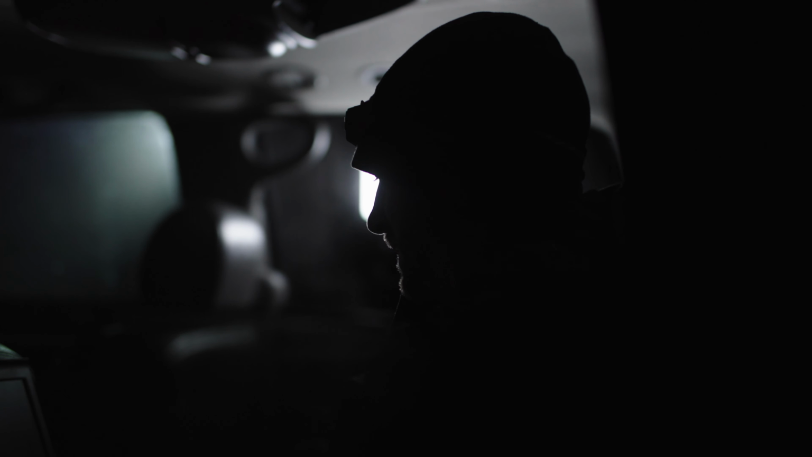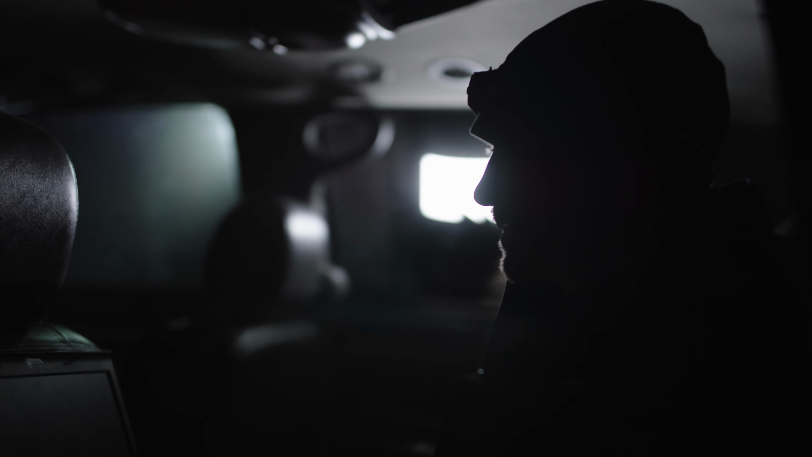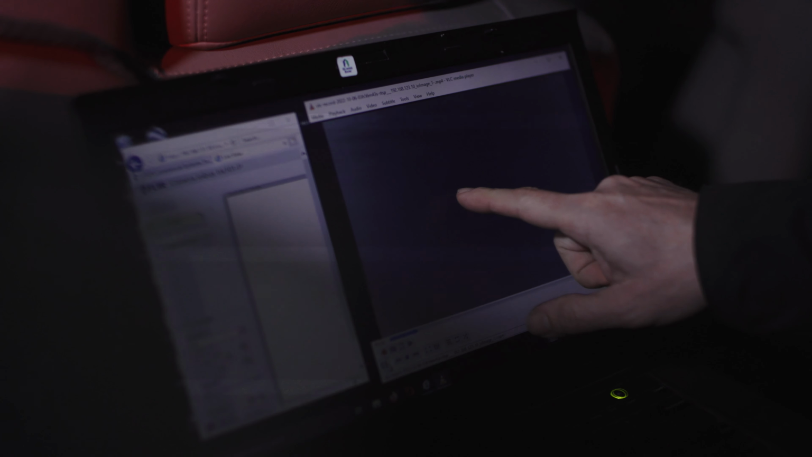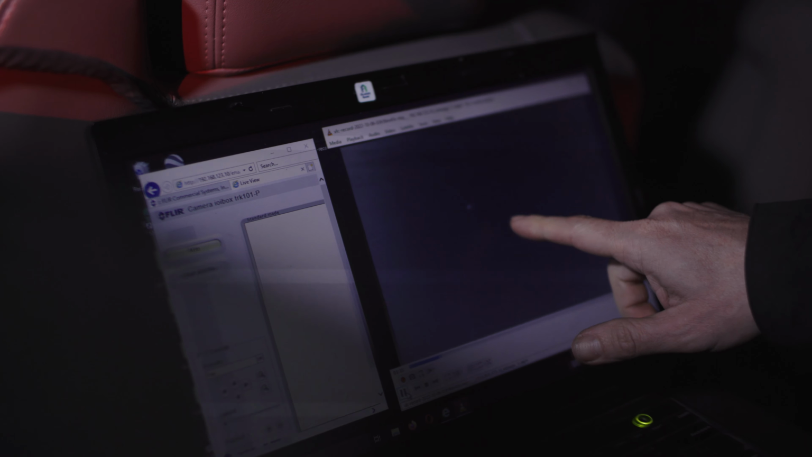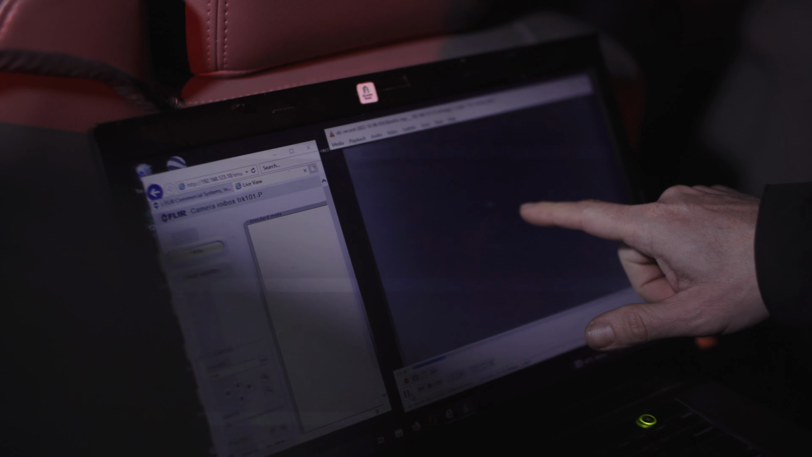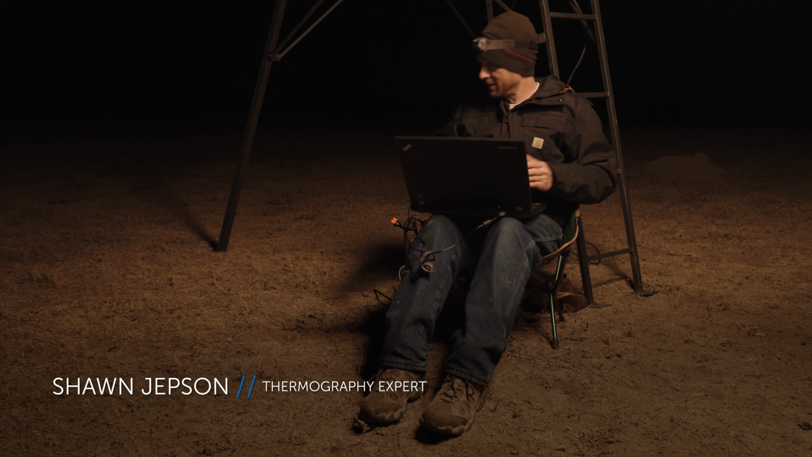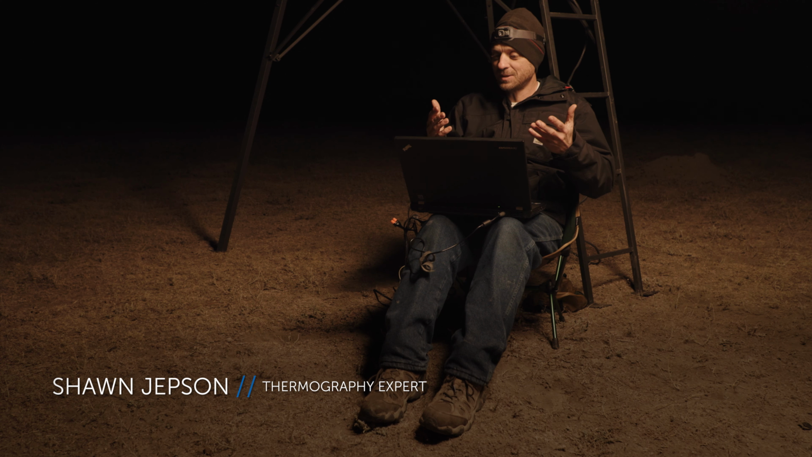We saw it bouncing along around the ground, and then it dropped down in a hole. And then if you look right here, you'll see it pop its head up out of the hole there, and then it goes back down, and now it'll pop back up, and then it'll start running across the ground. And we tracked it for quite a while as it was running along the ground.